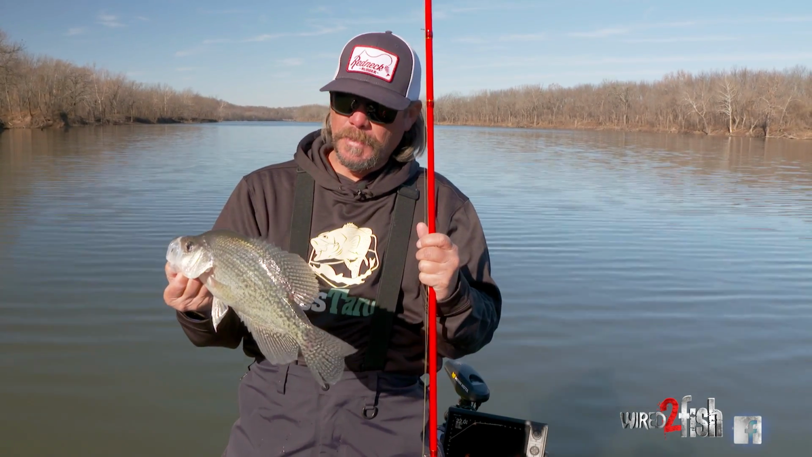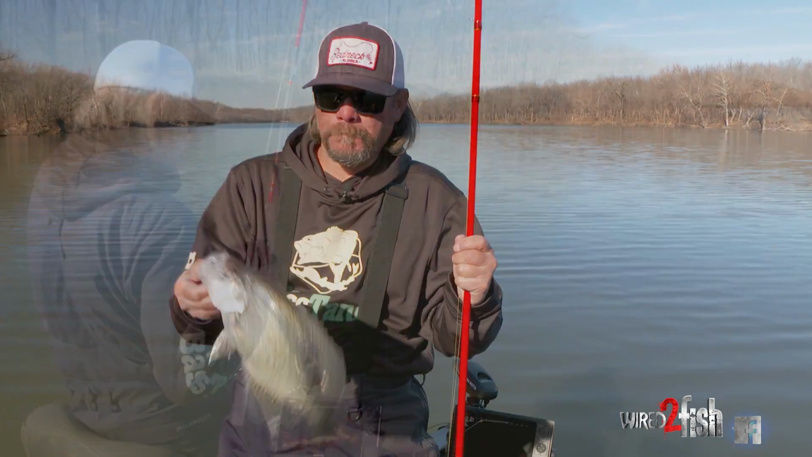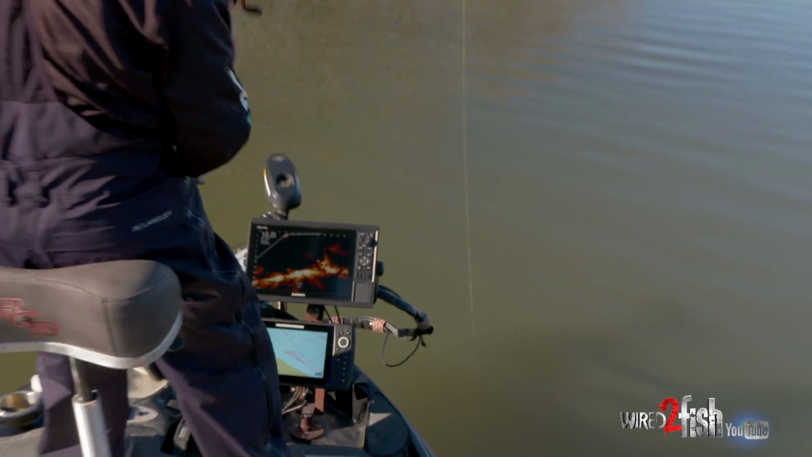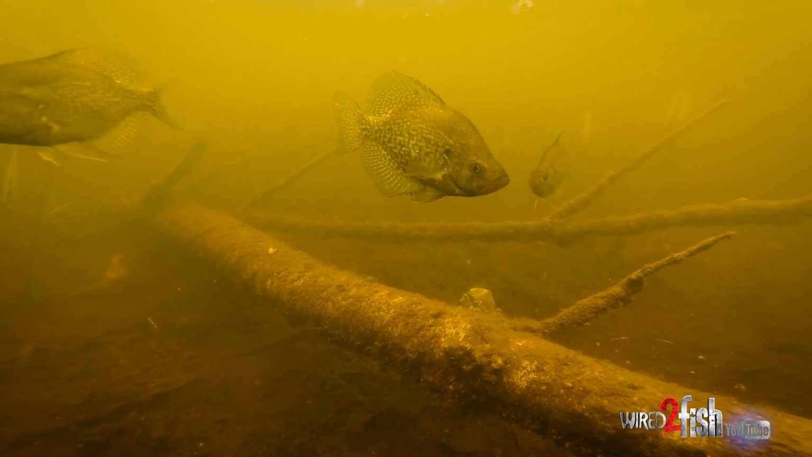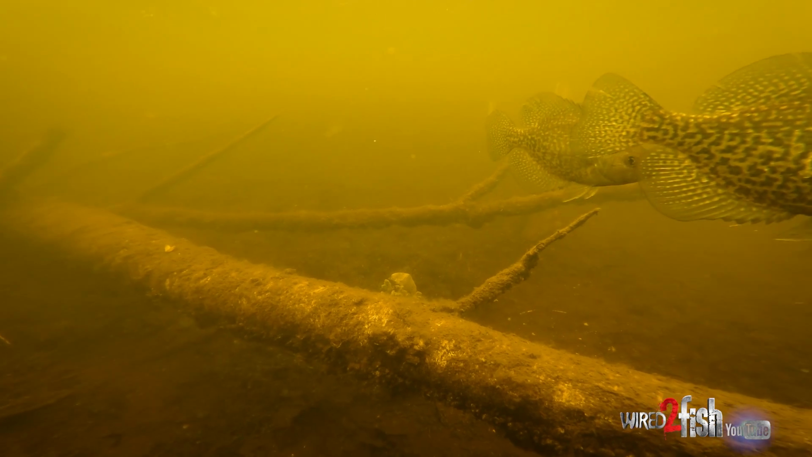Their metabolism is slowed down a little bit, but you can still get them to bite. So you can see right here, this is actually the base of this laydown that we're looking at. There's some of it that's visible, but this is the base of it. There are some fish that are down, and they're pretty much underneath this stuff.